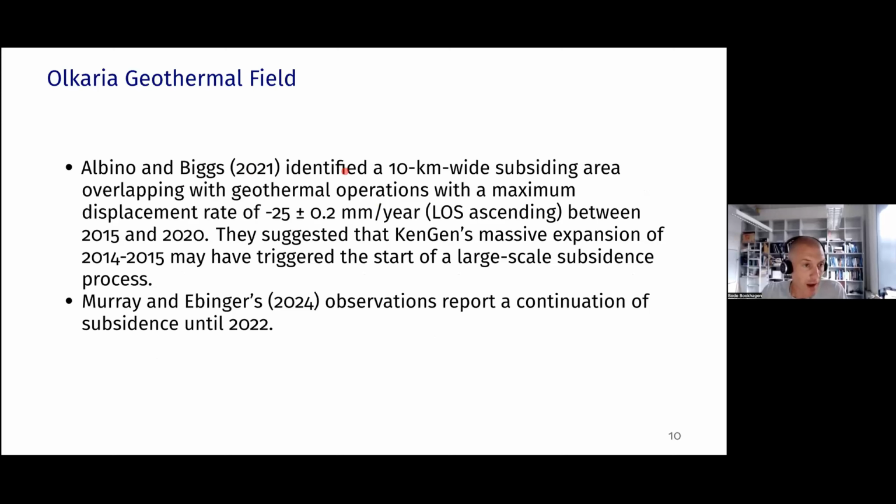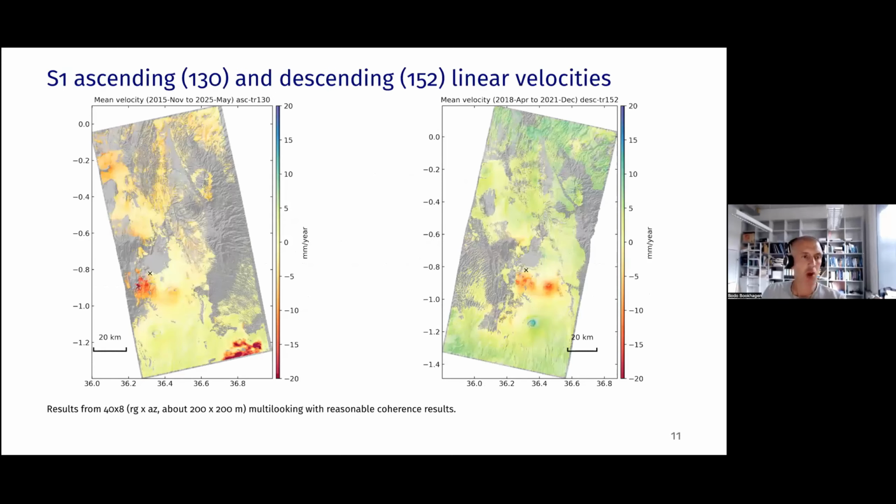They have identified that line of sight descending signal, the subsidence signal, and also the presentation from Kyle. He has worked on this as well, and they are suggesting a rapid subsidence rate. And I'm going to look at that in detail with different data, and I'm going to start out by showing you some of the high resolution results for only this area.